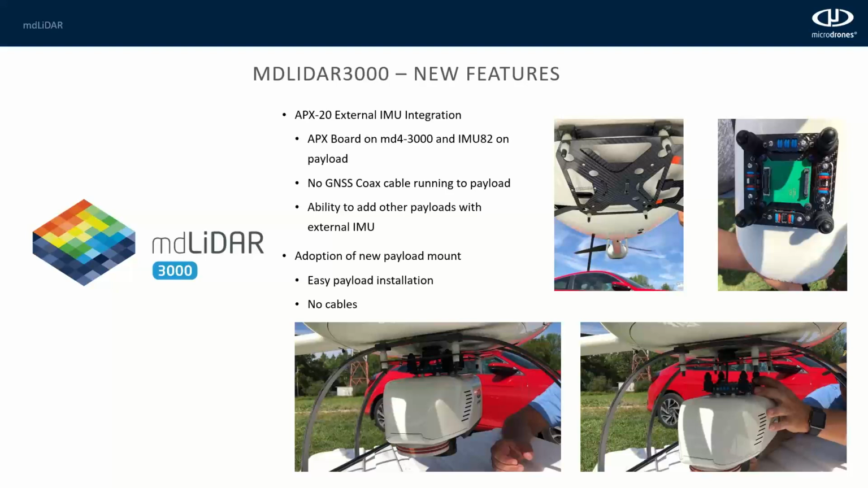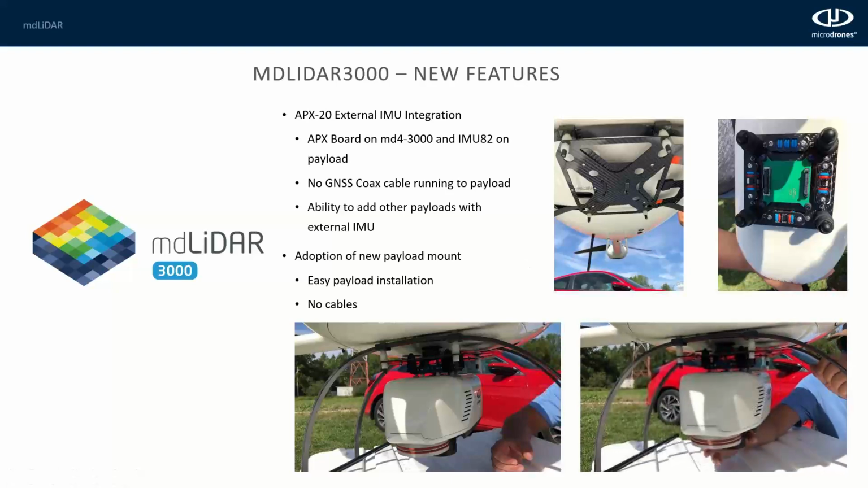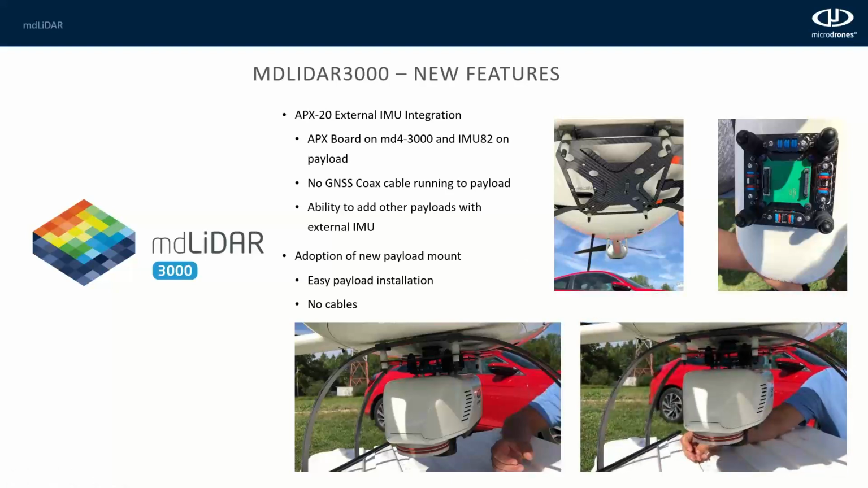We also don't have any cables or anything to hook up with these things. We have a quick release mount where these 4 posts actually connect right into the bottom plate of the system, and there's no coax cable or anything going down to the payload, or no batteries, just like the 1000, that we have to hook up to the drone in order to get everything working. Installing the payload is as simple as this. Uninstalling it the same way.